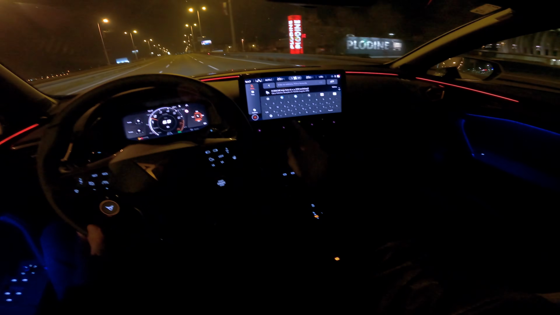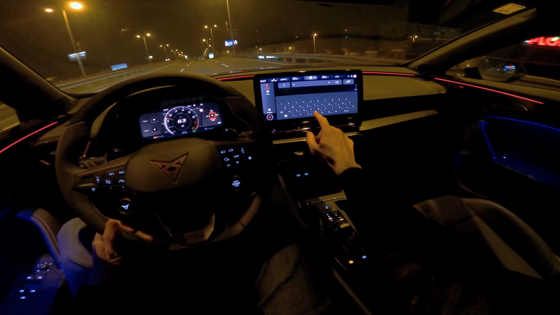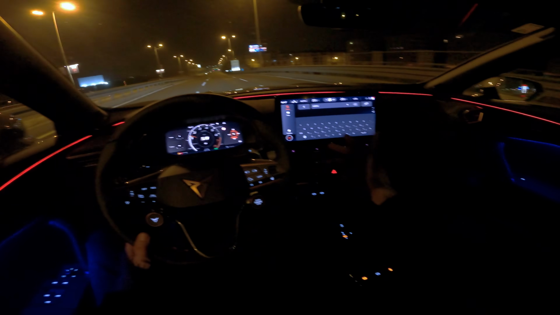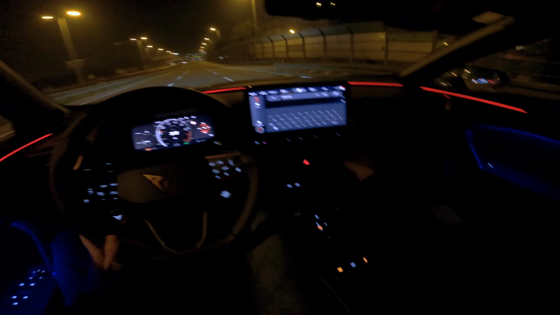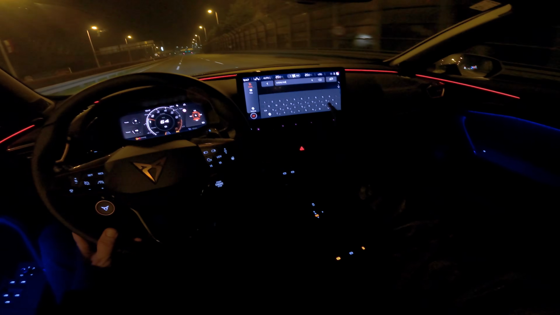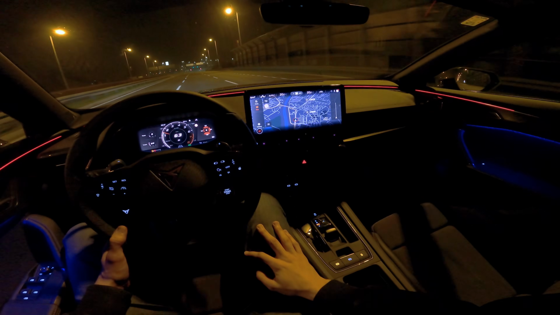How discriminating. Avenue. Why is space not in the middle? Well, this is not safe. Good thing I have lane assist, so yeah, okay.